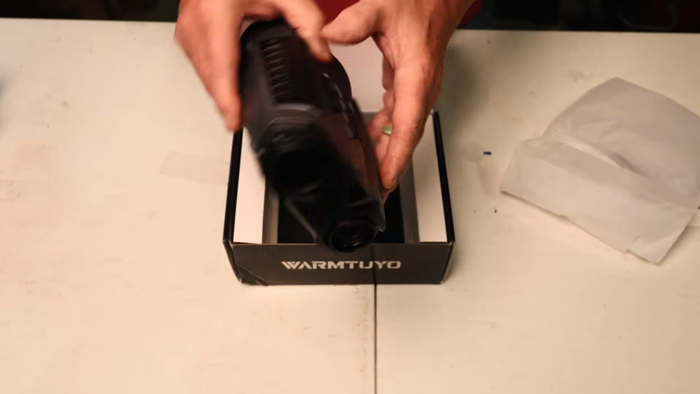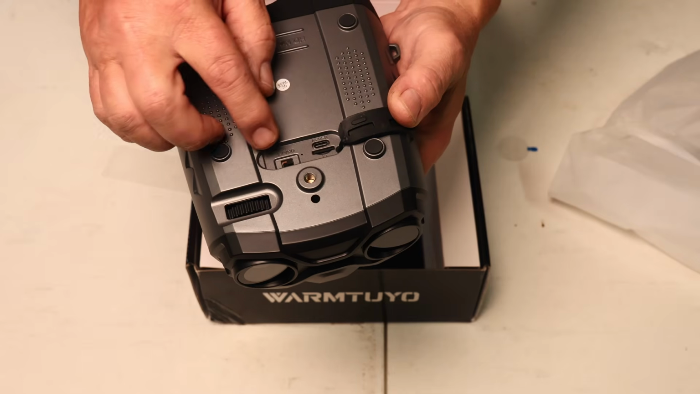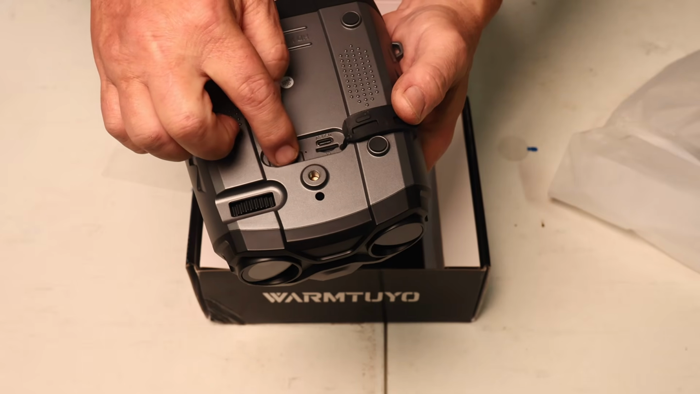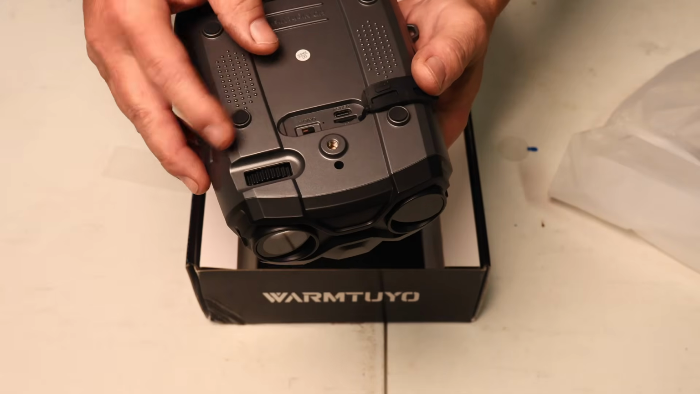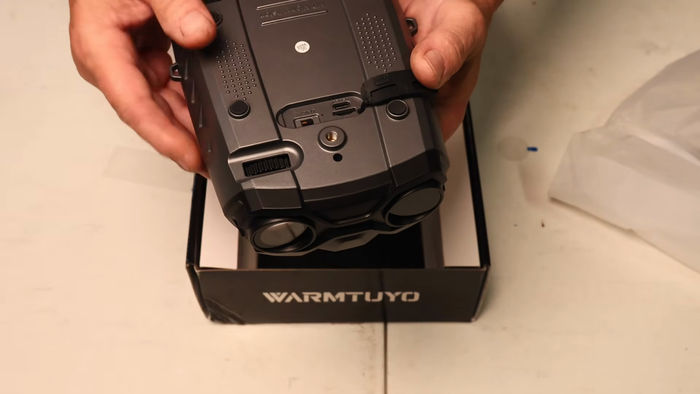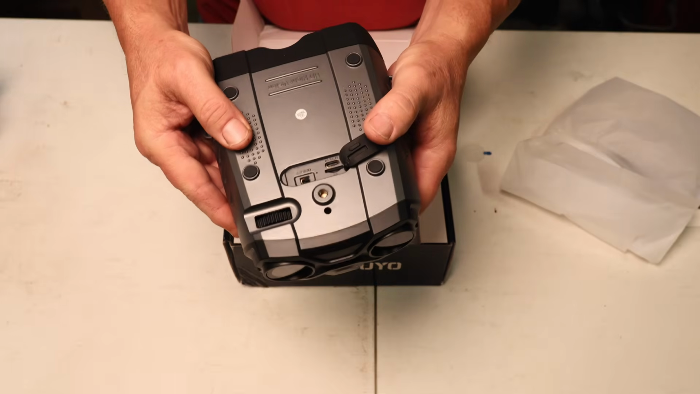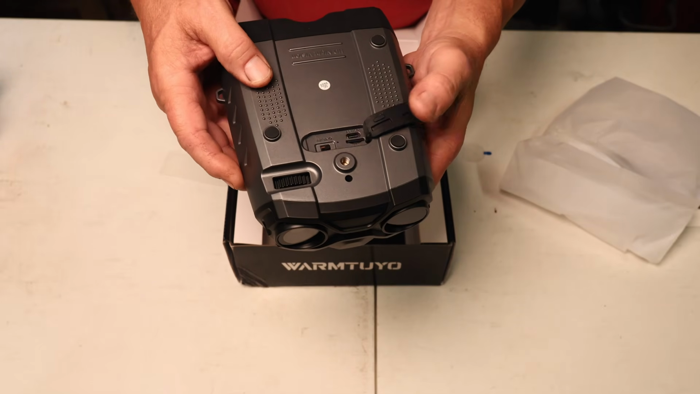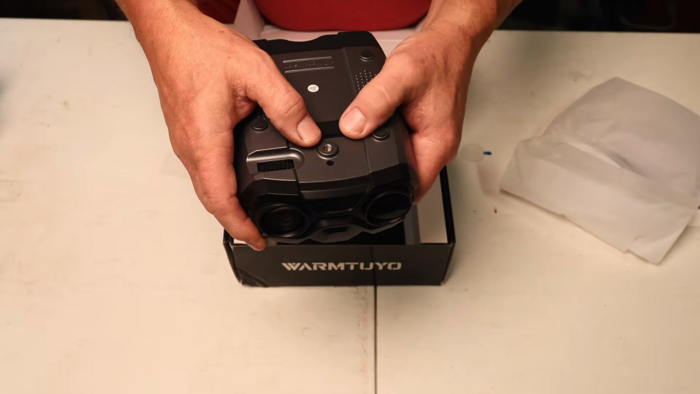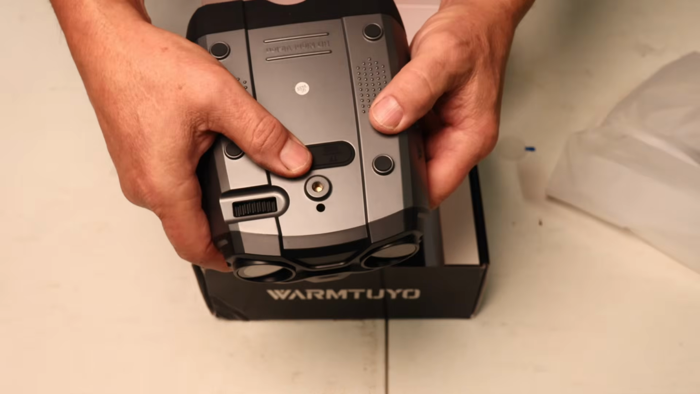So to start with, let's start here on the bottom. So here's your charging port for your USB-C. You got a power on and your mini card that goes in there. Now, they suggest once you power it on, leave it powered on because you're going to actually turn it on here on top. So once you power it on, leave it on unless for long-term storage. That was what was in the directions. I don't know exactly why, but I guess it pays to read the directions.